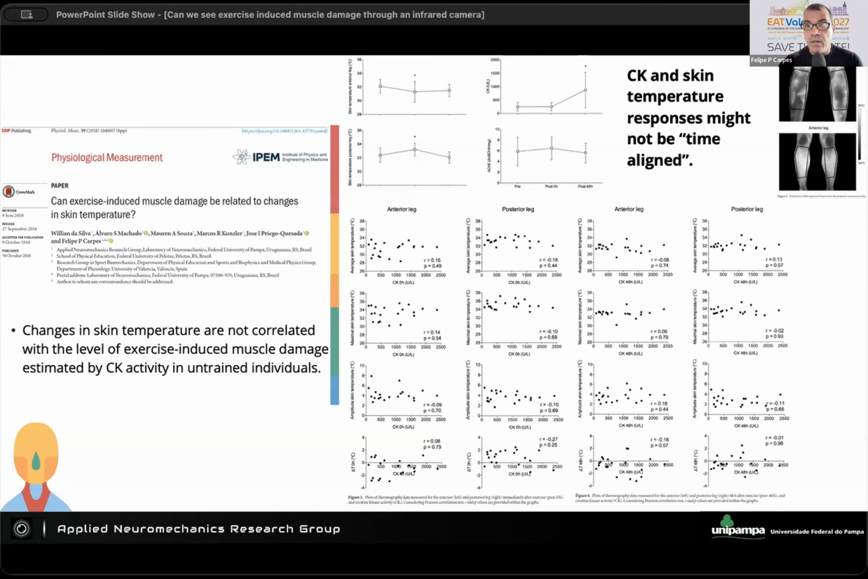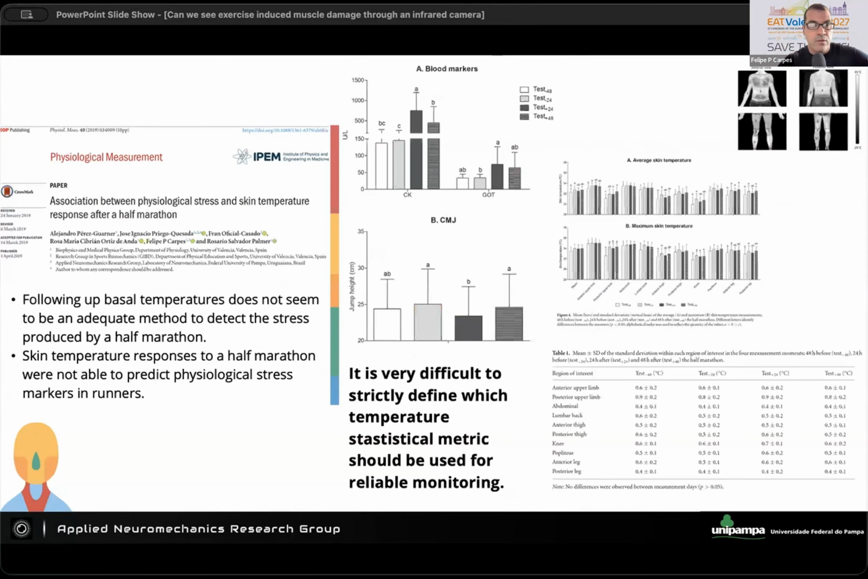And that's a problem because sometimes what we just want is to try to use the skin temperature outcome to replace some blood marker that we need more time for. It's not that cheap as thermography to measure. But again, we are not against the topic, but we are not believers as well.